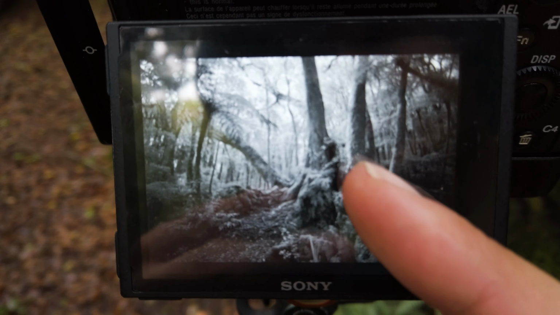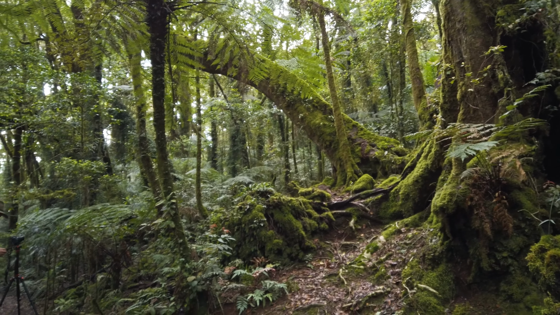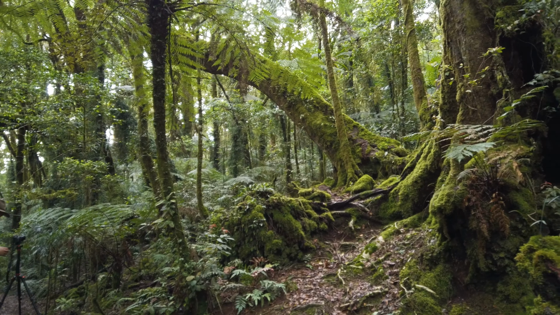So zooming in on these little tree branches here, any of the moss on the tree, it's all rendered as white. So it's going to be interesting to see what this looks like when it comes out as a final image, because I've only ever shot this one in color, and the most I've ever done is have a polarizer on. But definitely an interesting thing to see, and hopefully it turns out well. The Osmo is currently running low on battery, so this will probably be the last image for the day, but I will hook up with you guys when we get back to the car, and we'll do a little summary of how the day went. So, I'll see you guys then.